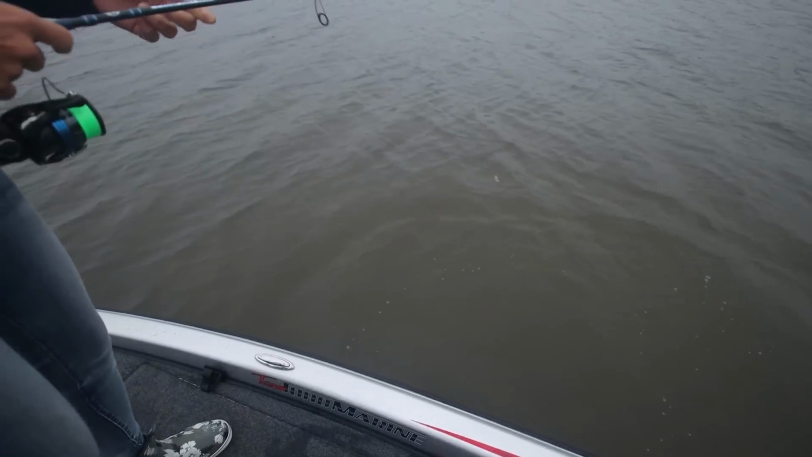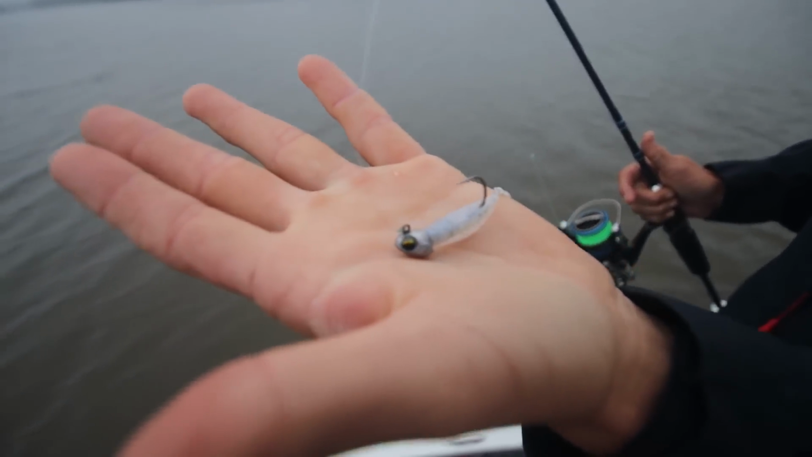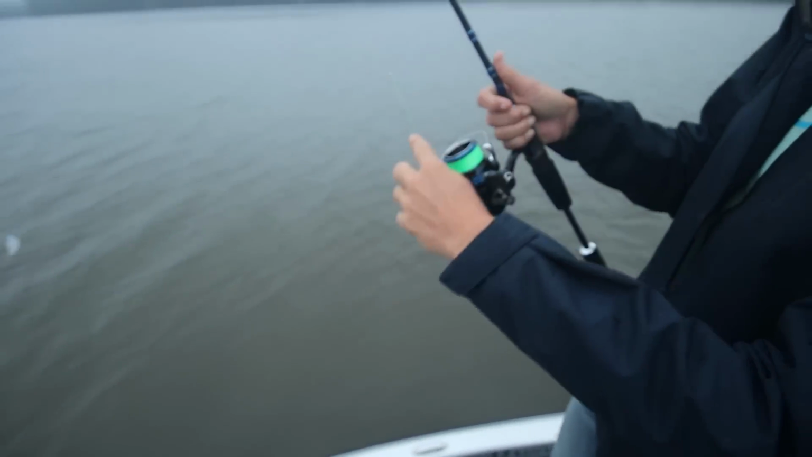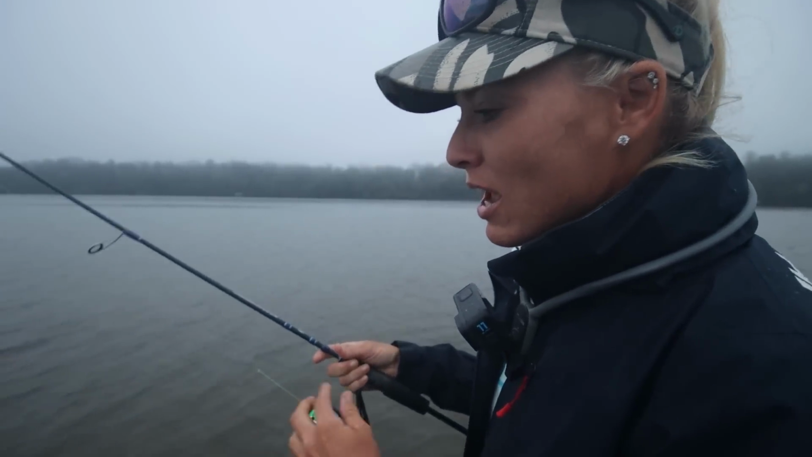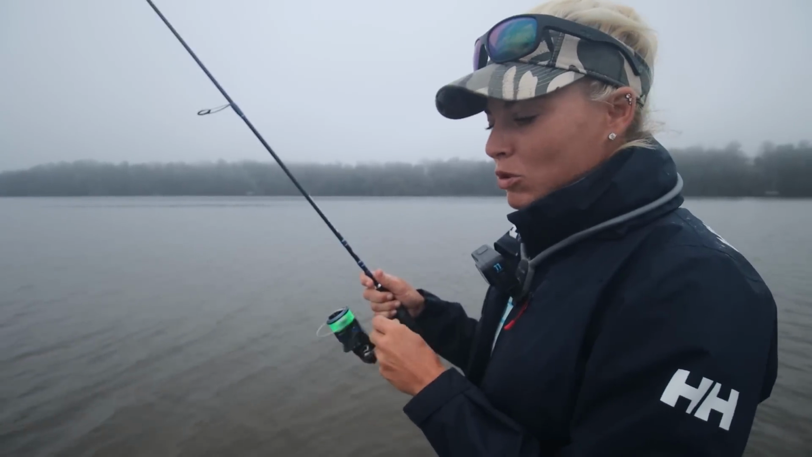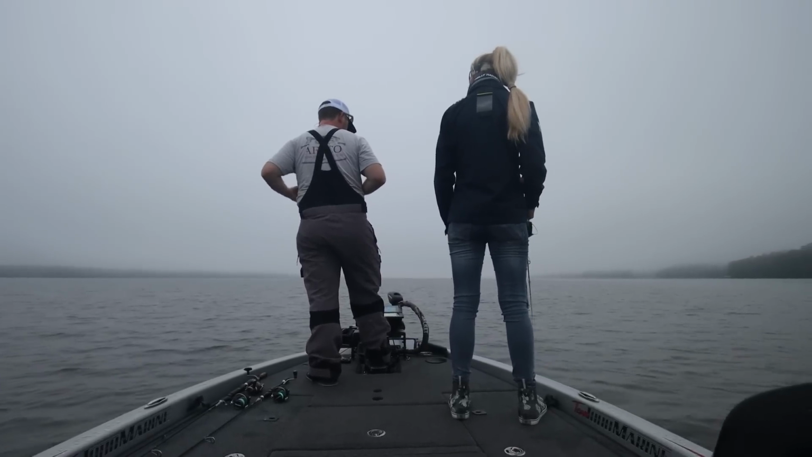Nice. That's crazy. All right, so here is what we're using. Starting with our little jig, we got a 1/8 ounce jig, and we have a little 2-inch body, and we're throwing that down on 6-pound mono, and then we have that connected uni to uni knot here with our main line, which is 10-pound braid, and we're using a 6'8" ultralight. Pretty simple setup. Drag is set perfectly, just enough to where they can pull some drag, but it's a fun fight to bring them in. And this little jig also is made by 6th Sense. So we're gonna cast that right back out and catch another fish.